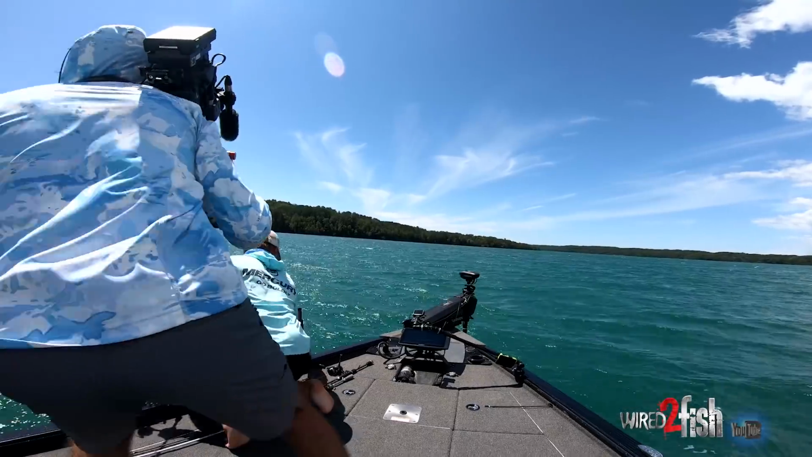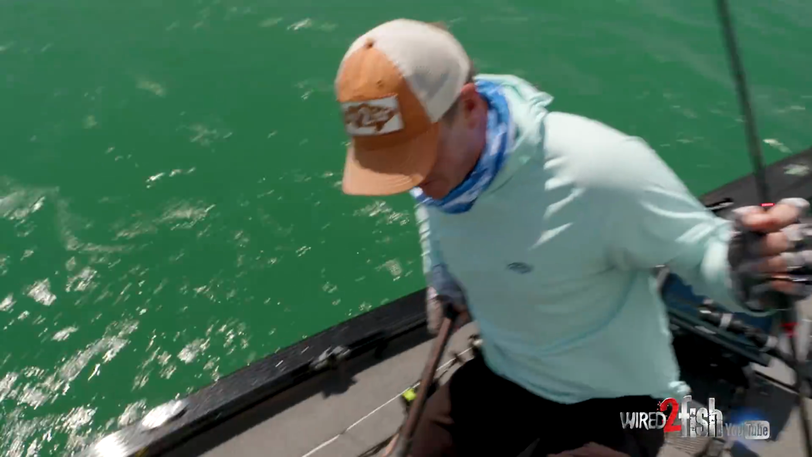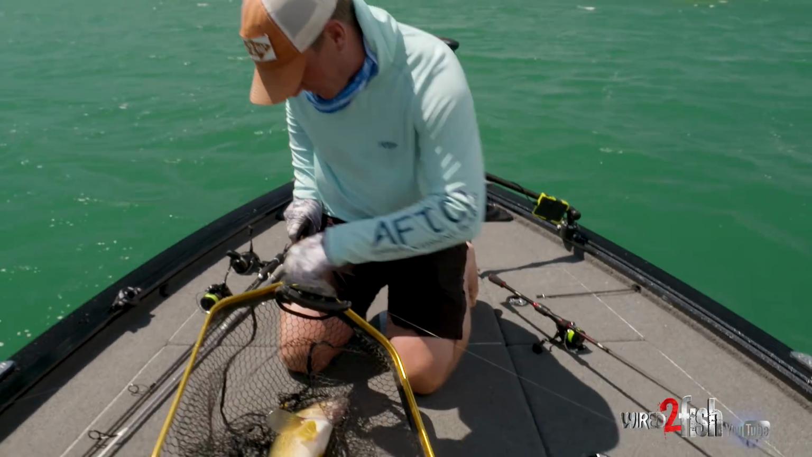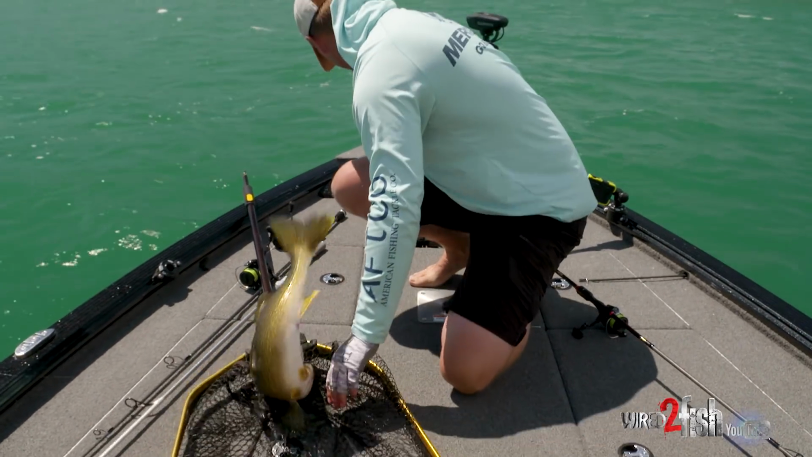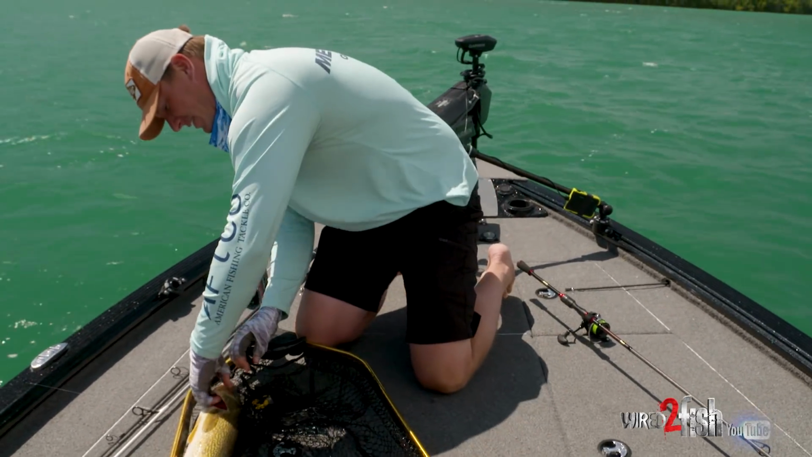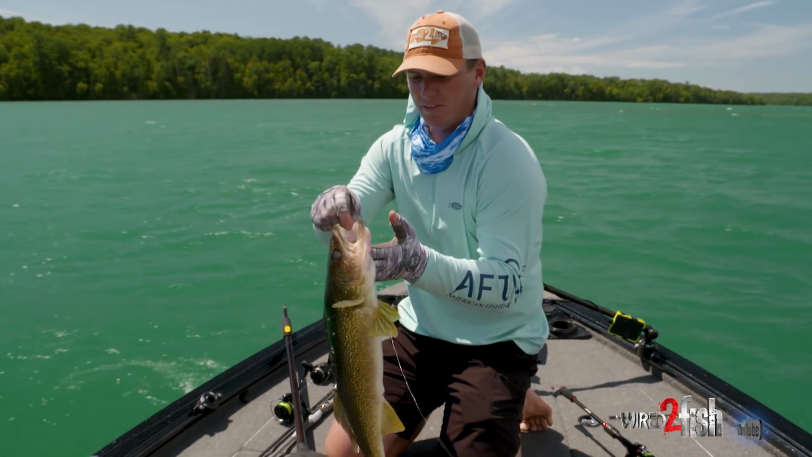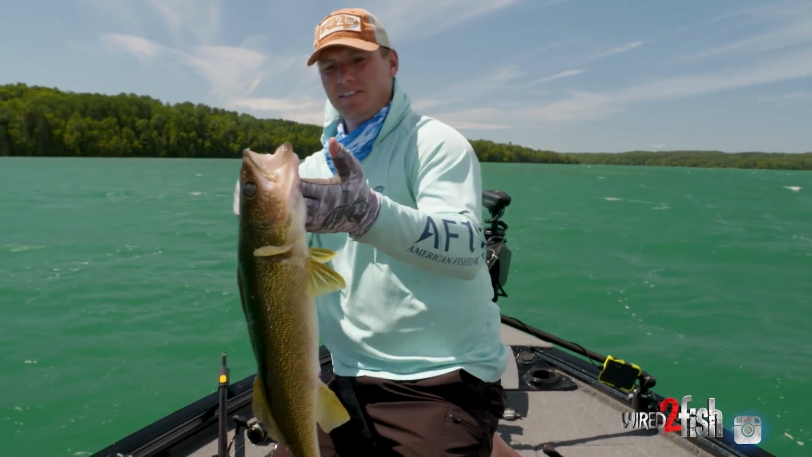Big old walleye, goodness. Oh gosh, look at the size of that critter. Holy balls. Wow, I'm gonna anchor lock us right here. Get that hook right out of the corner of her mouth. There we go.